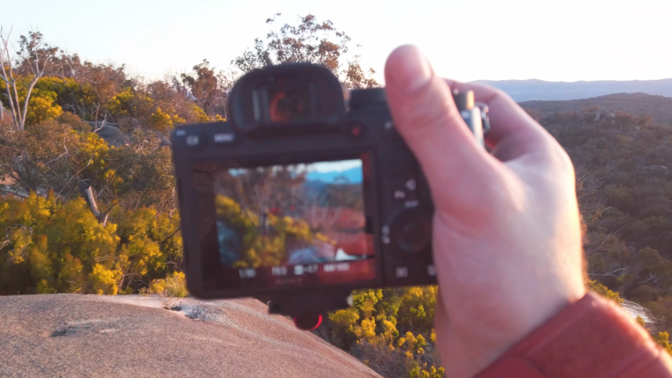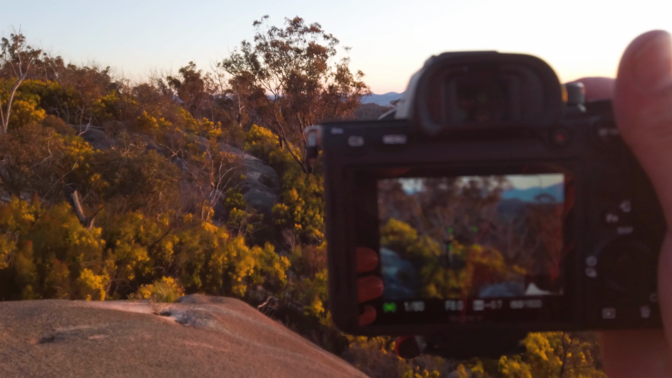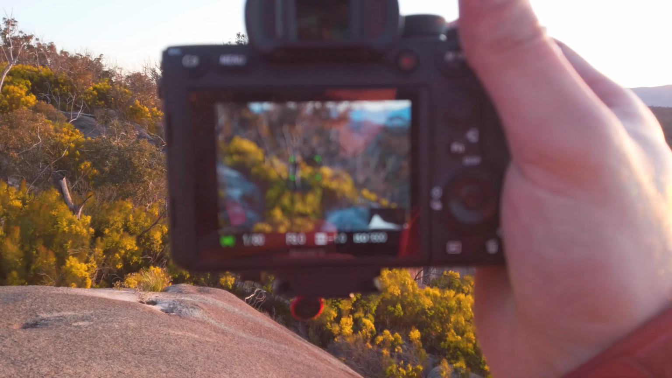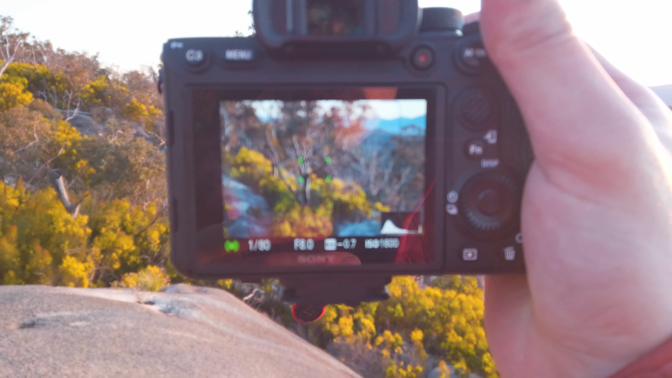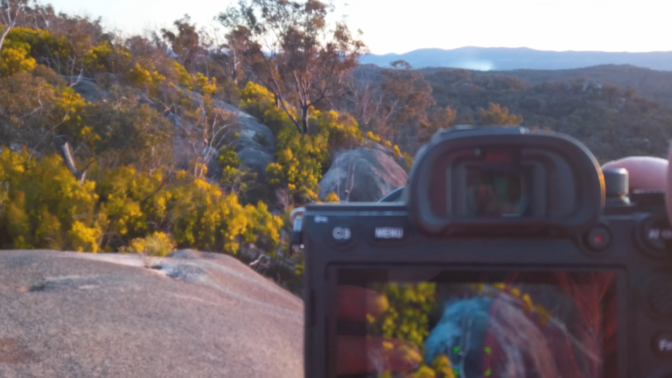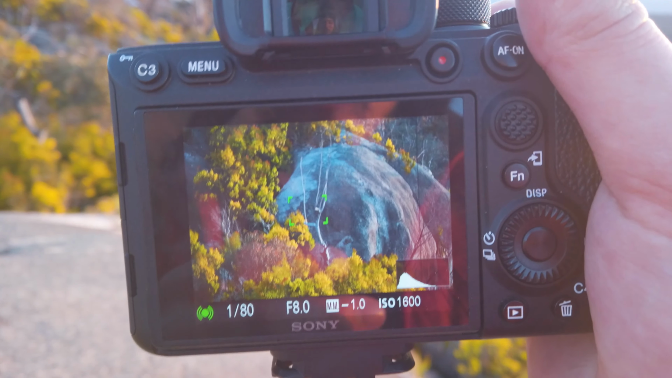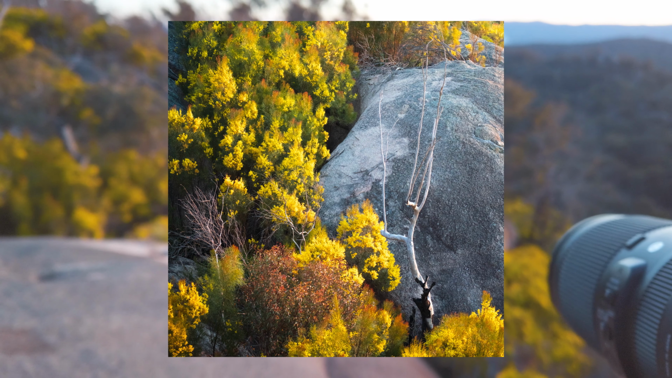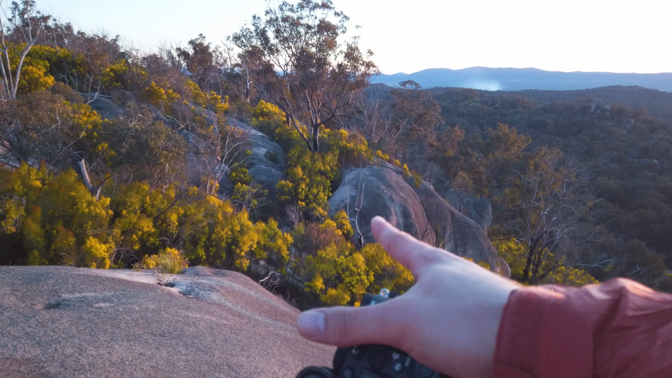So this is essentially what I've got framed up on the camera. I've got two compositions. One right here, we have that nice forking large tree between the two boulders just poking out. And hopefully that's in focus for you guys. There you are. And we're just shooting this one handheld, 1/80th of a second. Hopefully it's not shaky. And we also have this one tree right here that's just poking up out of the rock and those yellow flowers. It just looks absolutely amazing on the back of the camera. Just absolutely brilliant.